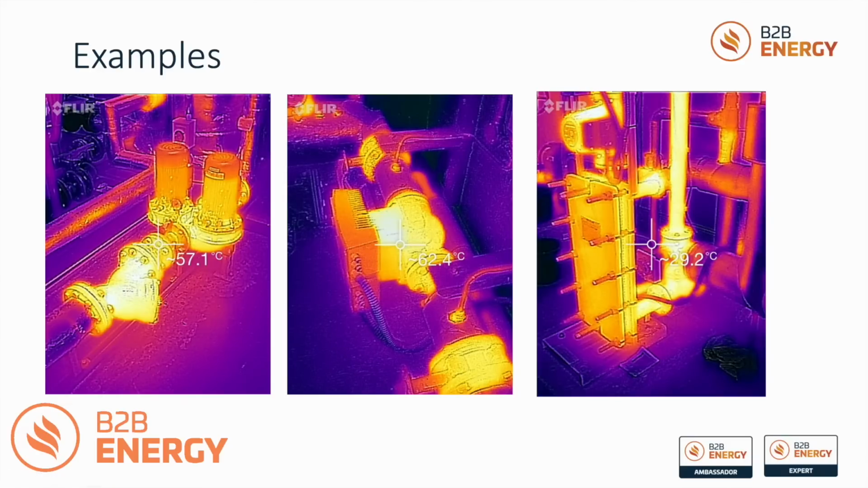More examples demonstrating the heat loss, and you can see clearly where the heat is coming and going from. Now these plant rooms are so warm that you would realize there's heat loss in them, but it's not until you start showing the thermographic photography that you actually start seeing the benefits of this.